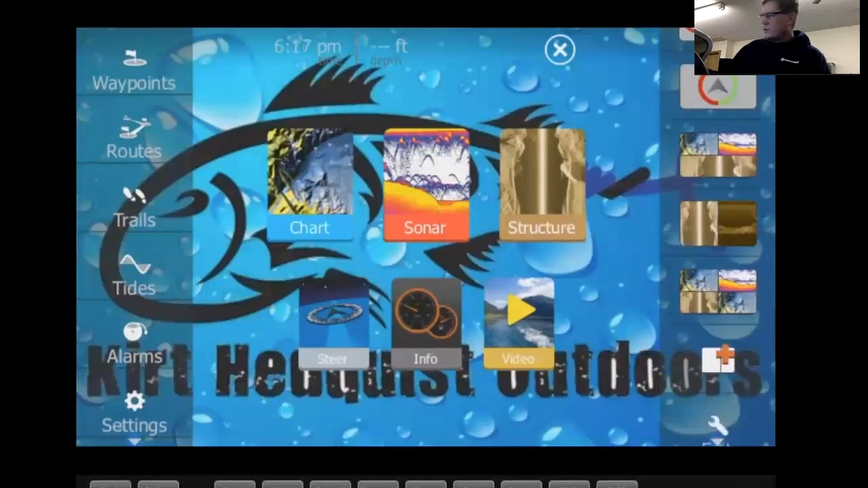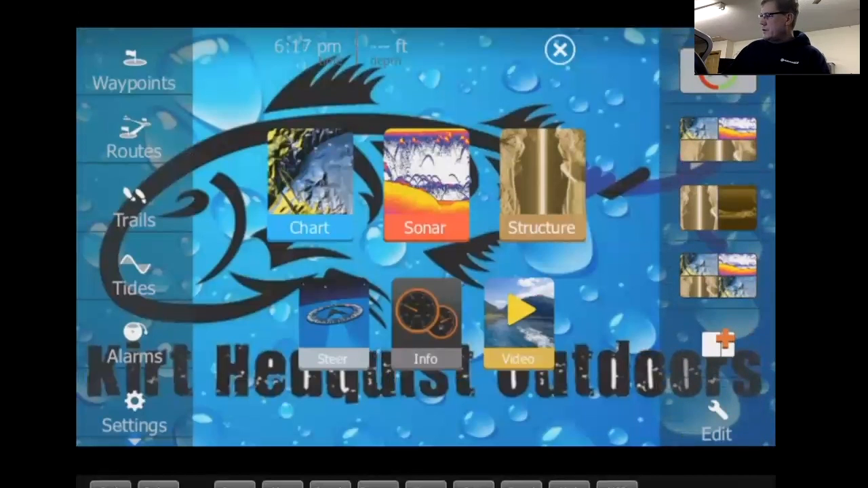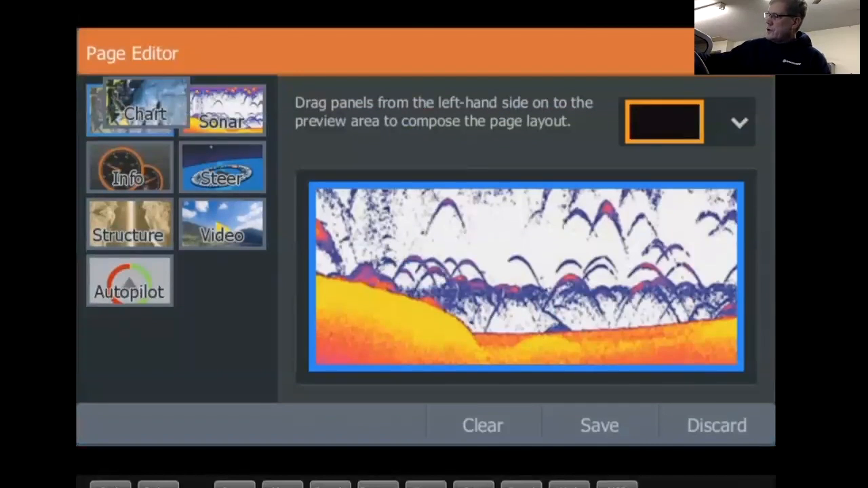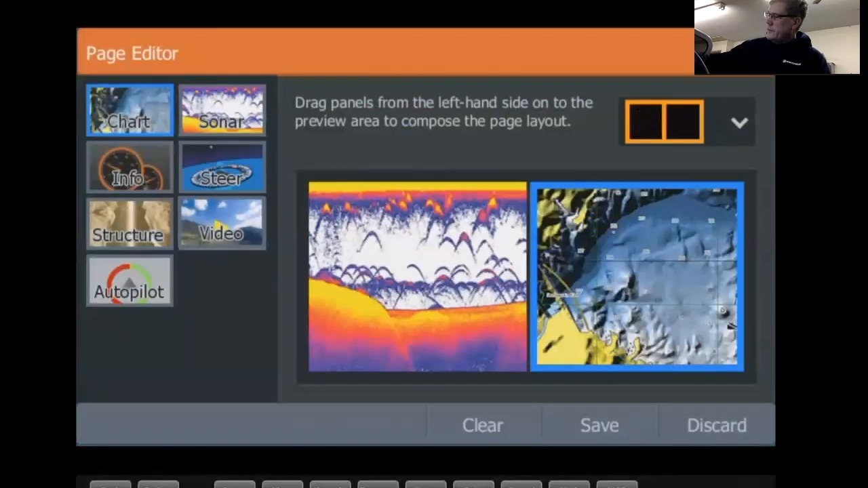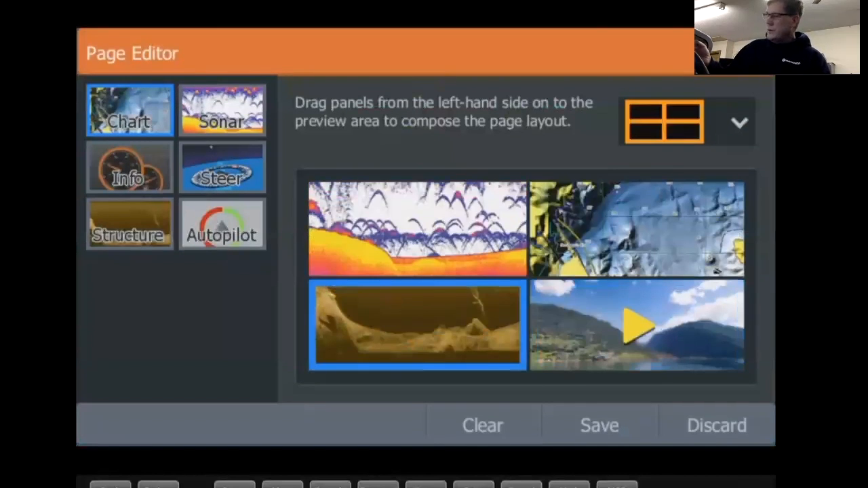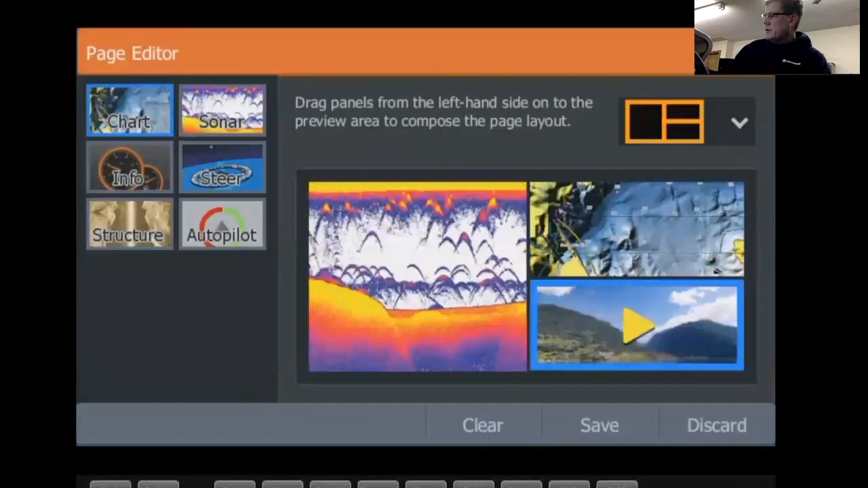What you can do is scroll down. You can have quite a few pages. If you tap on the plus button right there, pretty cool deal. You can drag in your various panels: chart, video, structure. Keep adding those. So you can see we've got 4 panes in there right now. Let's say you want to get rid of one. Just tap on it, drag it out.